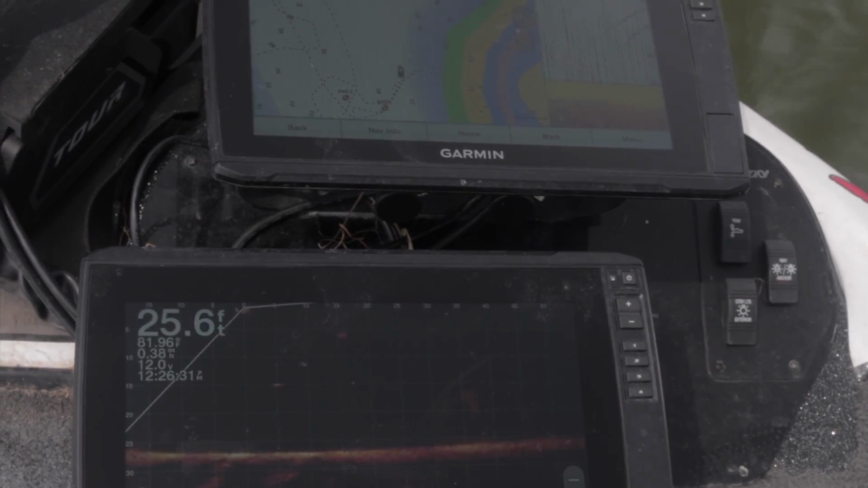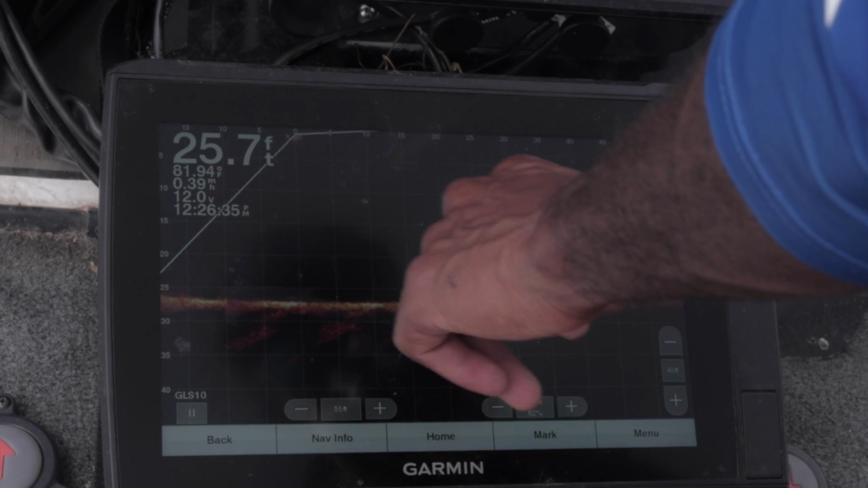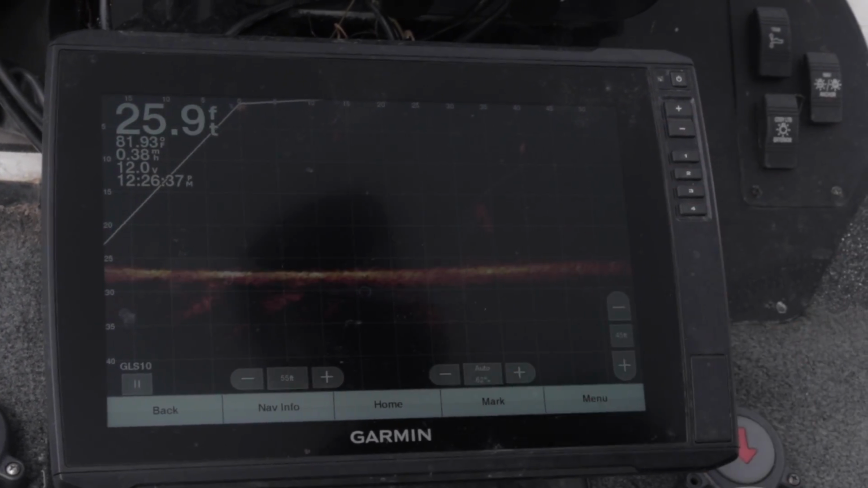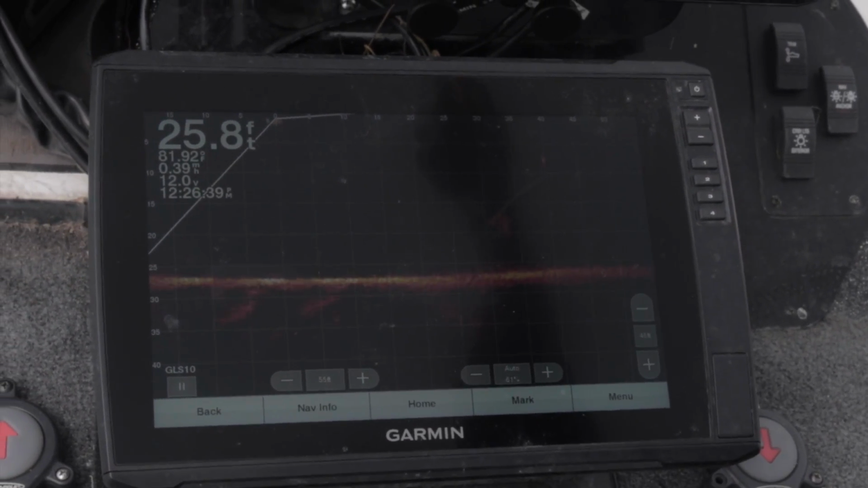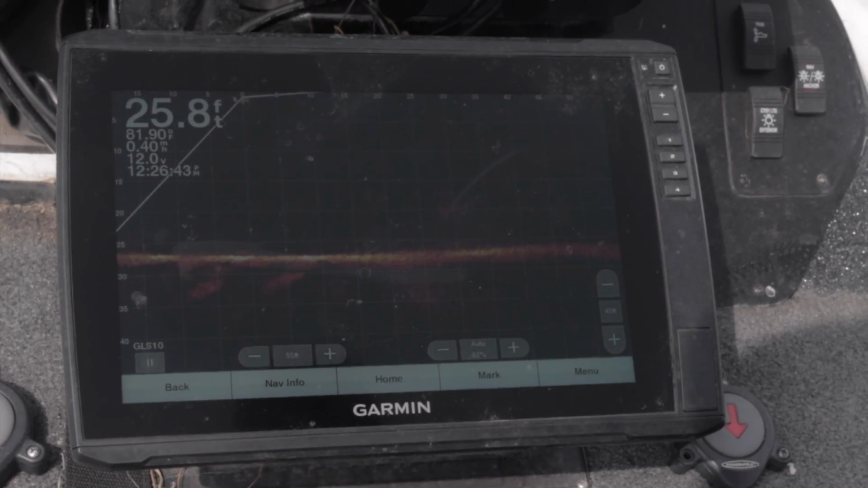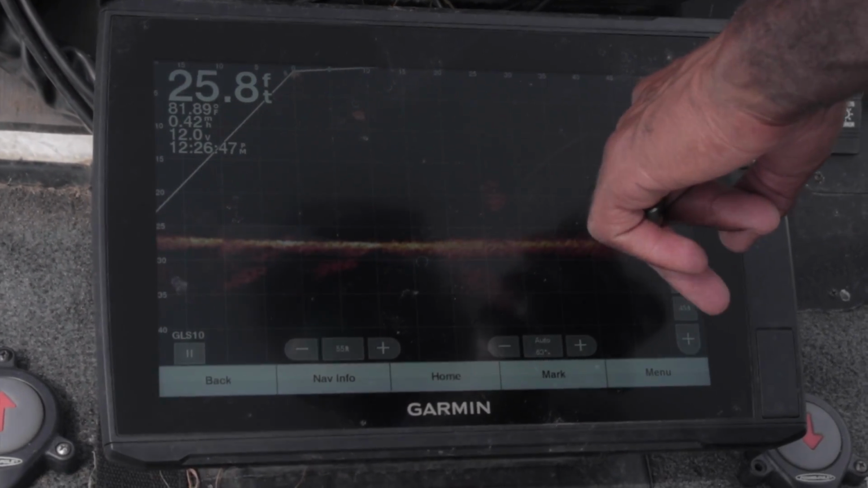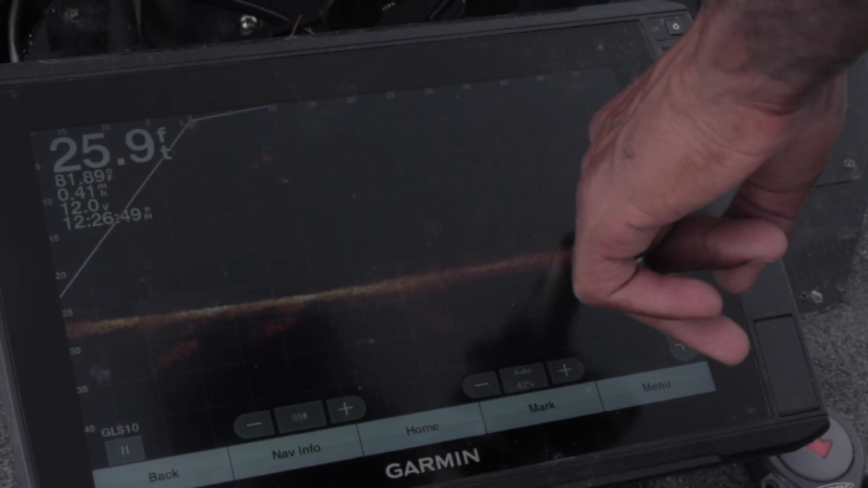Look, there they go again. See? There's a fish moving off to my left. I got bait over here. And I can look at the arrow on my trolling motor here, and I can see exactly where they are. Picture bait, picture jerk bait, and see exactly where they are. You can see it. Look at the bait here, bait there. There was a fish that was streaking through that bait.